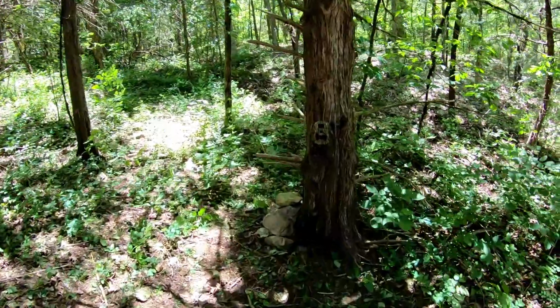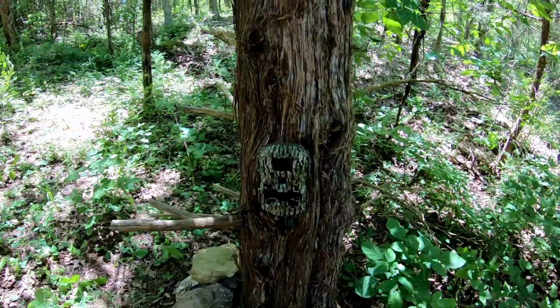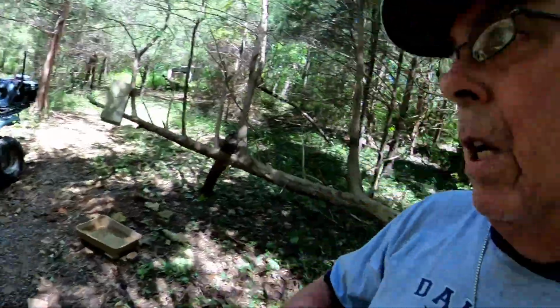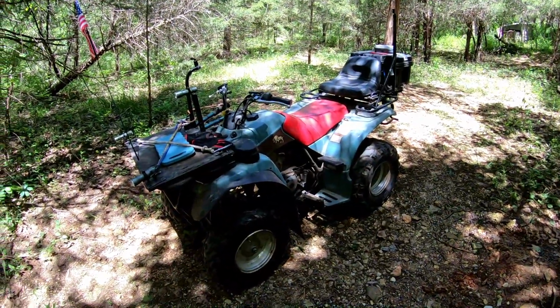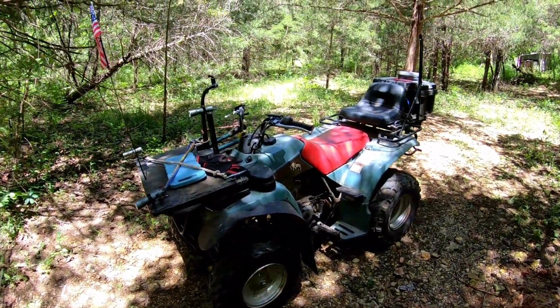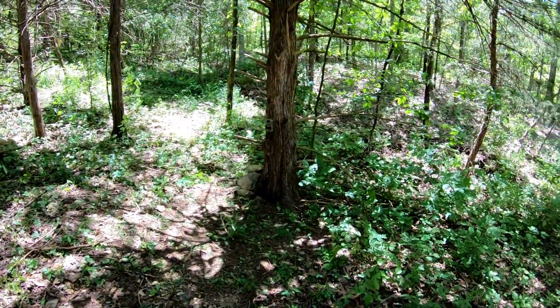And again, this is my Stealth brand trail camera. Just basic, works really good for what I use it for. Other than it didn't do too good on the deck for the bird video, but anyway, we leave it down in here and we'll see what happens. And I'm gonna hop on the old Timberwolf and head back to the house. So let's wish this camera some luck and see what we catch.